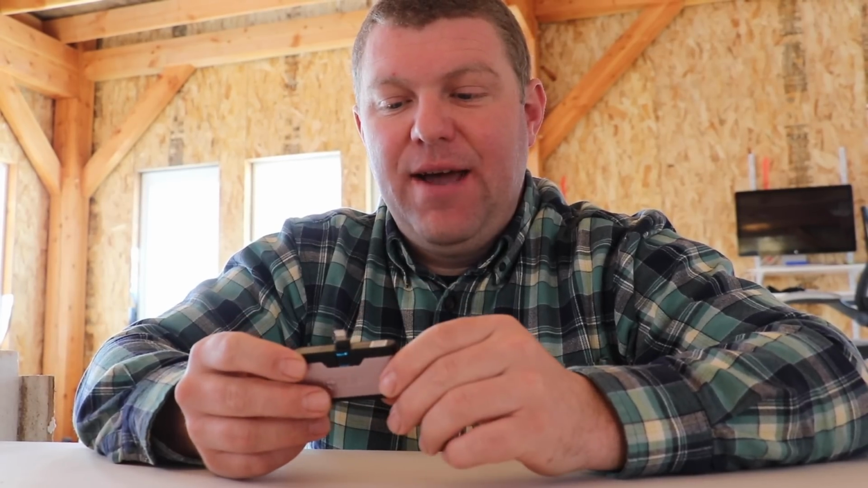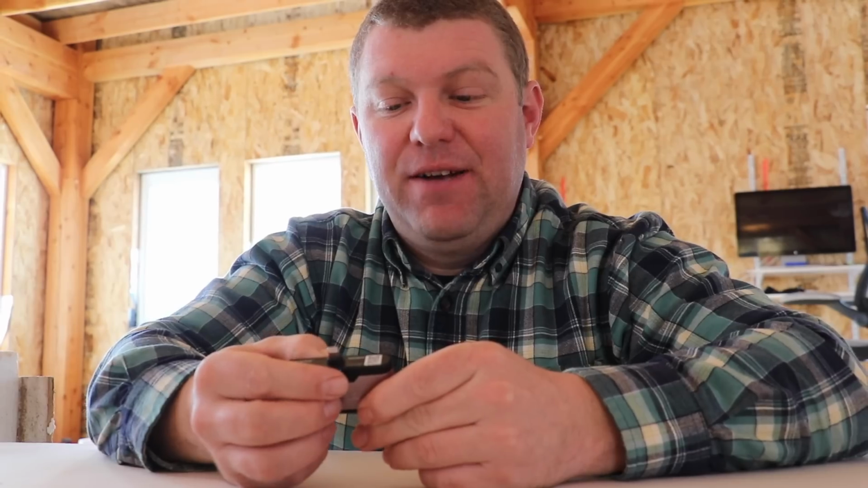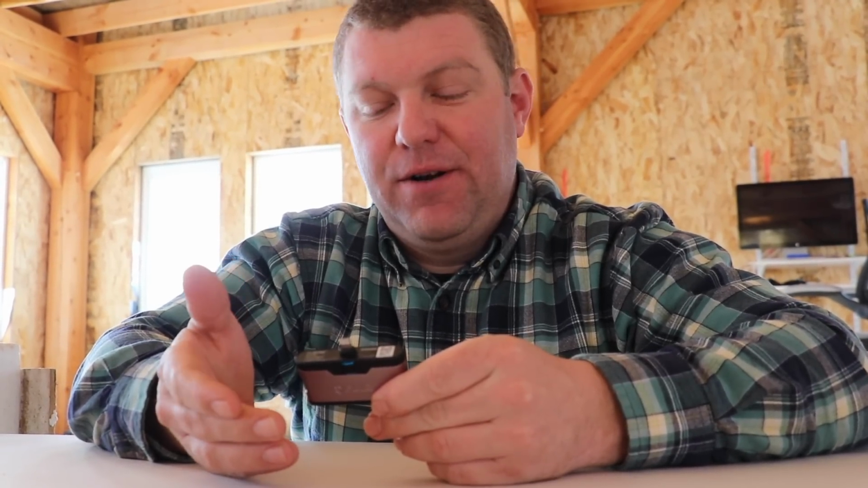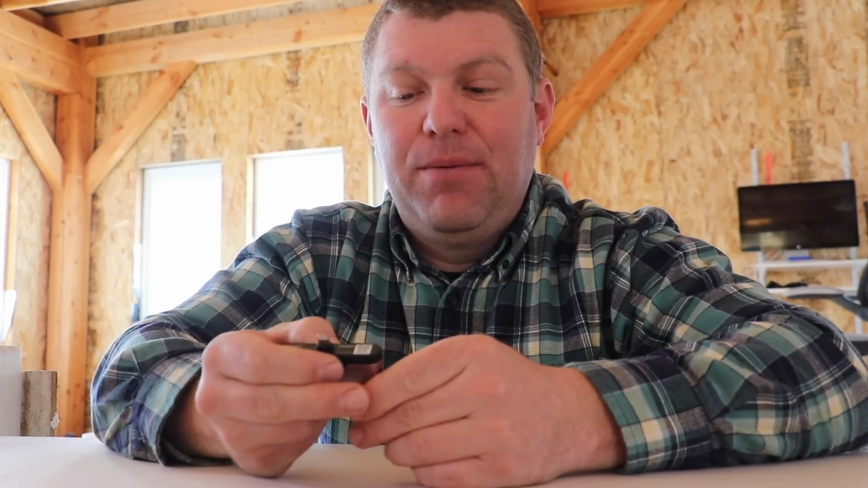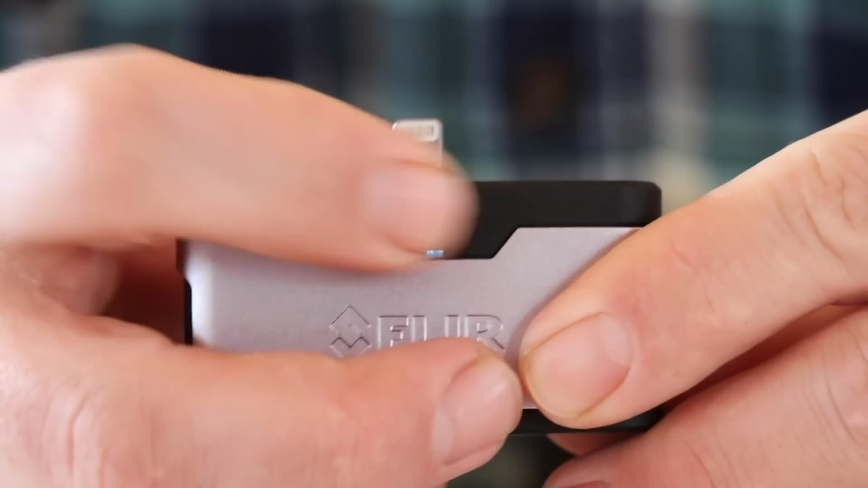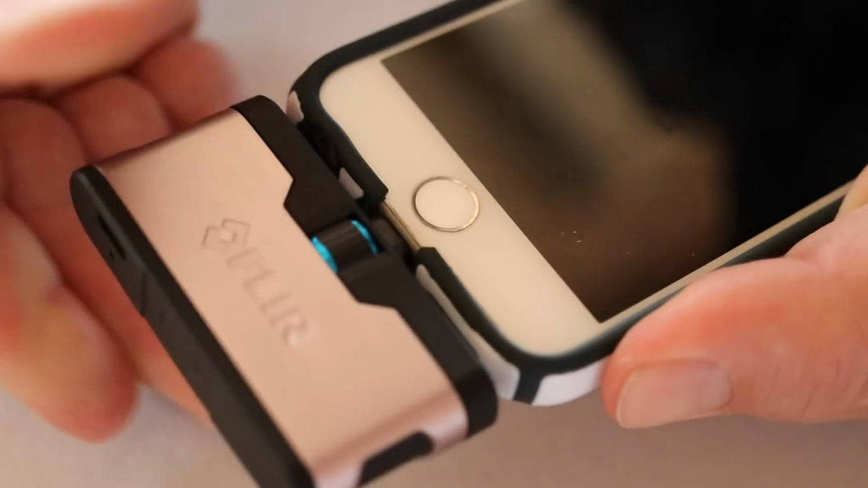So it has an iOS attachment. And this camera features something that I find really cool. I was a little bit worried because if you care about your iPhone at all, most of us put it in a case. And the first thing I thought was that's never going to fit in the case. But they have a small extendable plug that allows you to reach into the case that's on your iPad or your iPhone. So that's kind of a cool feature.